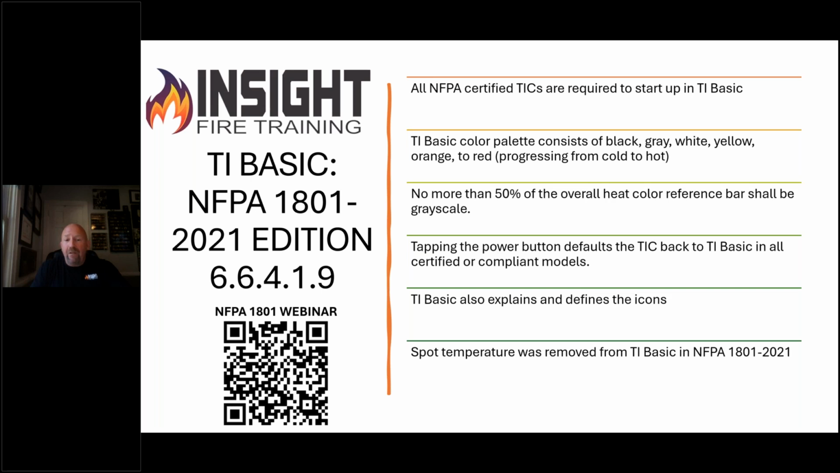But when you're looking at the actual camera, if you go into another application mode outside of TI Basic, there'll be a plus indicator in the lower left-hand corner. That is a requirement to tell you you are not in TI Basic anymore. You are in an application mode that is set by the manufacturer. If you need to toggle back, please don't toggle. All the ones that are compliant or certified to this standard, all you have to do is tap the green power button one time, boom, it goes right back to TI Basic. If you'll notice on the newer cameras from 2021 on, NFPA certified ones, the spot sensor is not there in the lower right-hand corner.